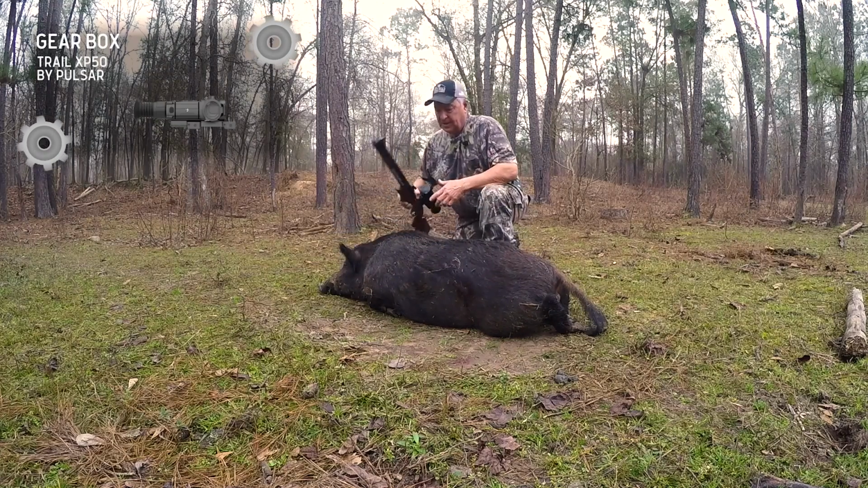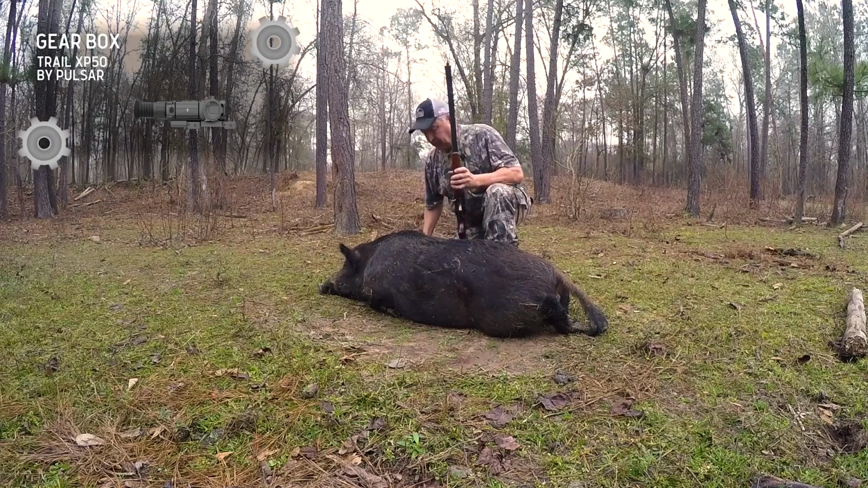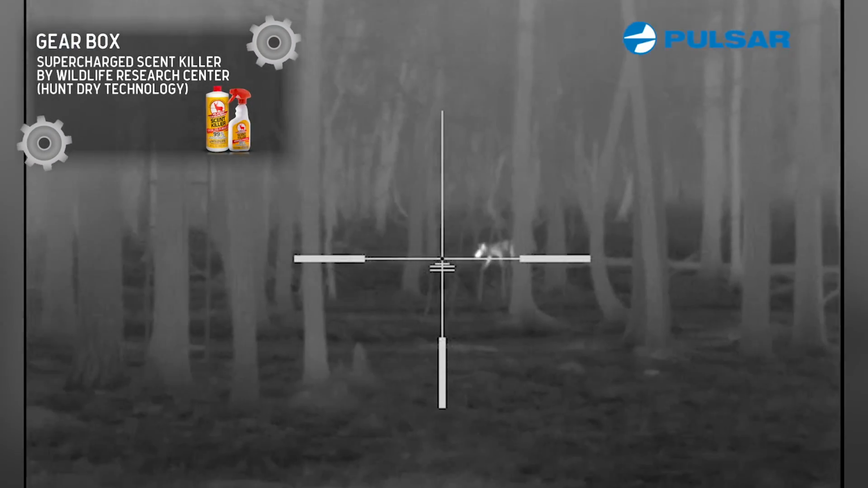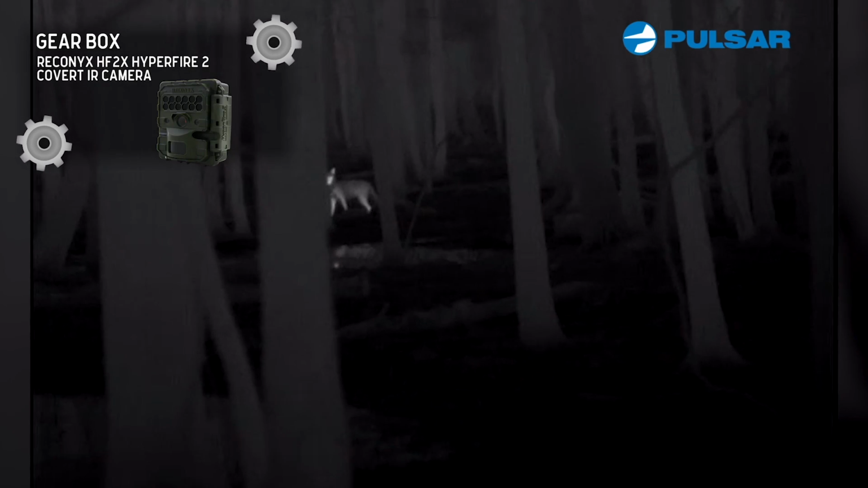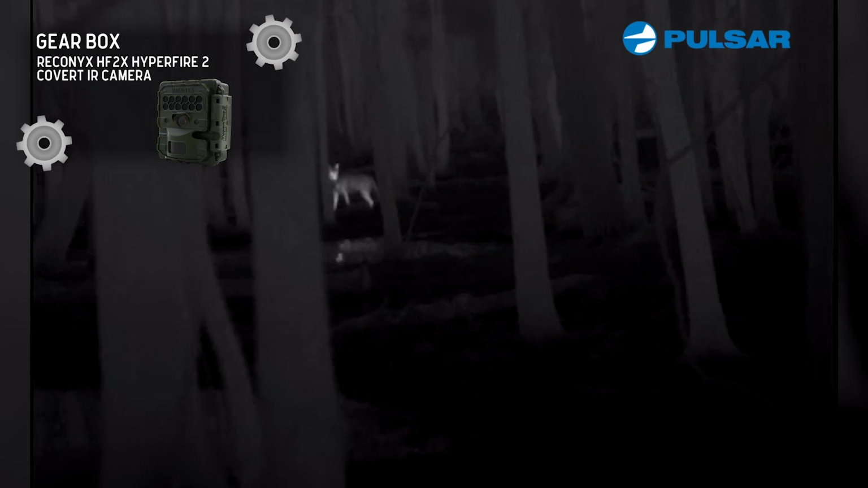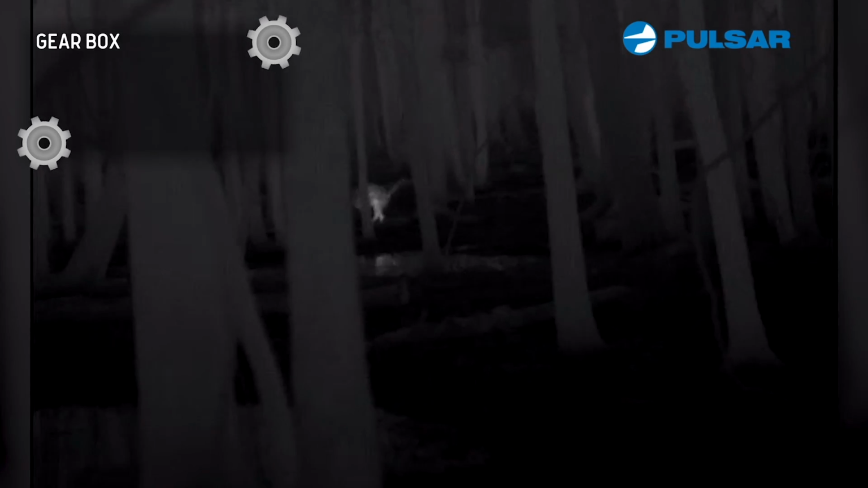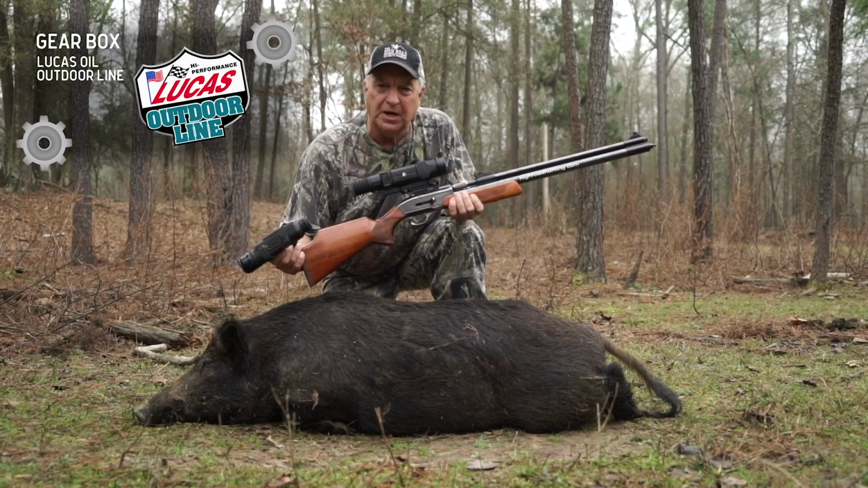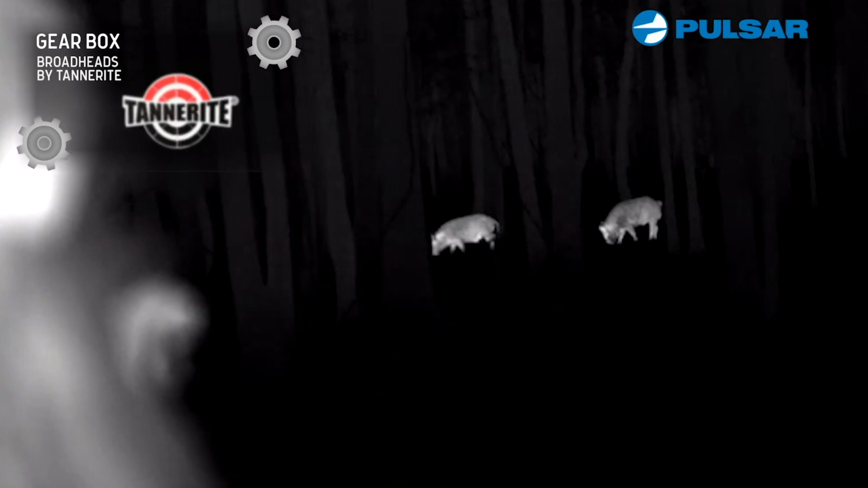And last night we got lucky. We came in using thermal gear and our little 9mm carbine, and it was a first for me. I've been coming out here for years, and to be able to kill a coyote out here on a hog hunt is pretty dang unusual. So anyway, certainly took advantage of that. Spot and stalk, went out there and brained a nice boar hog last night.